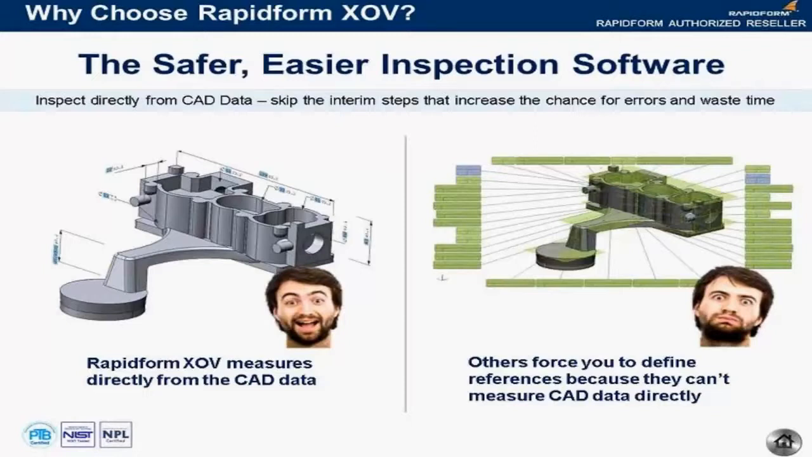And so what that means is that you don't actually spend any time setting up reference geometry that you're then going to measure against from your nominal. You just measure directly off of the nominal. This makes things a lot cleaner, a lot simpler. It reduces the chance for errors, and it saves a lot of time. So that's why we say it's the safer, easier inspection software.